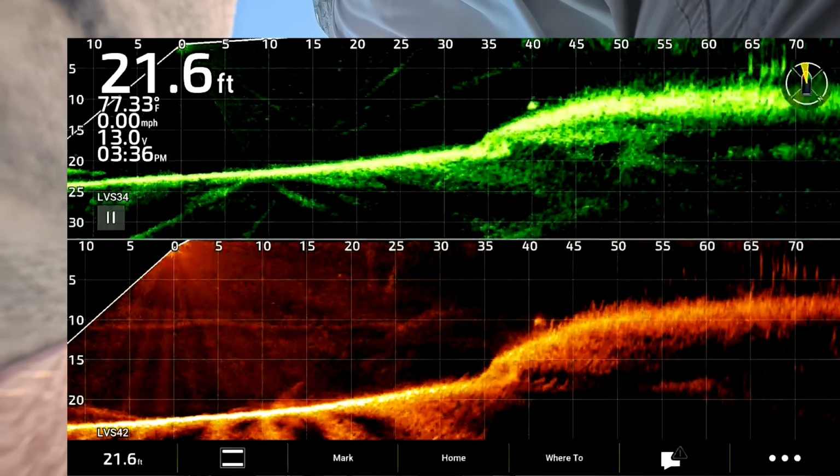Let's check out this bottom separation. All right, I'm tight on bottom. Oh, that's gonna be a good test. Put this back to 65. Make sure I'm still at 65 here. 10 foot, 10 foot. Obviously this is forward mode still. Go 30, 30.